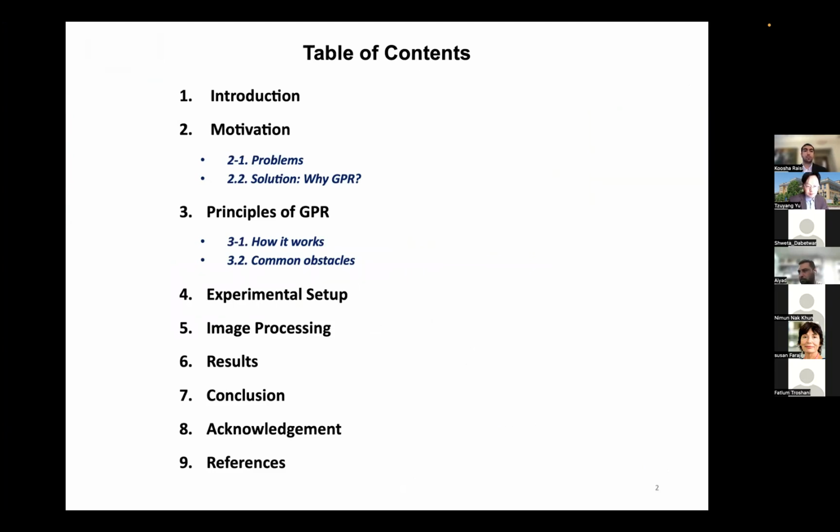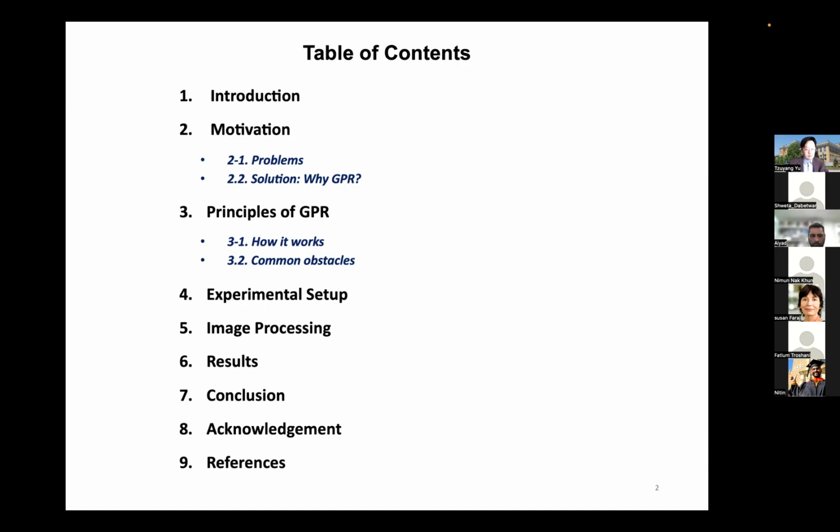Then we're going to talk about motivation, the problems, and why we're using GPR out of all the other methods available. Then we're going to talk about the principles of GPR and how it works and the common obstacles associated with it. And then experimental setup, image interpretation, and of course, the final findings and results.